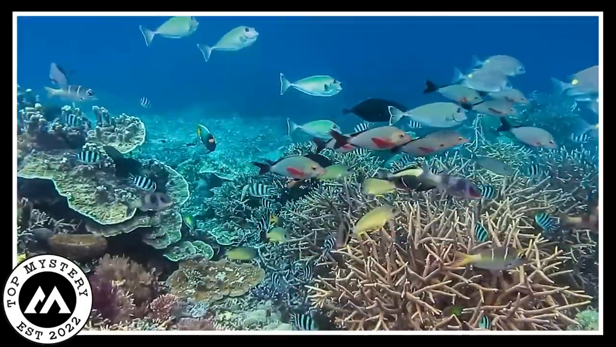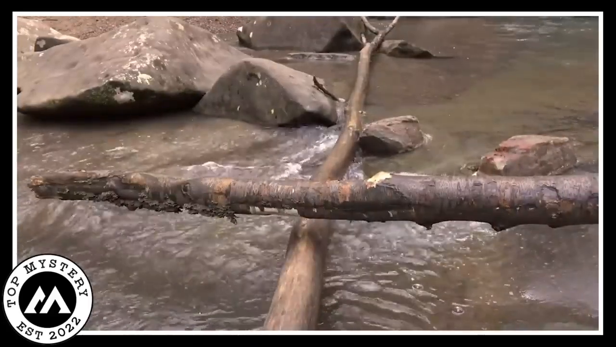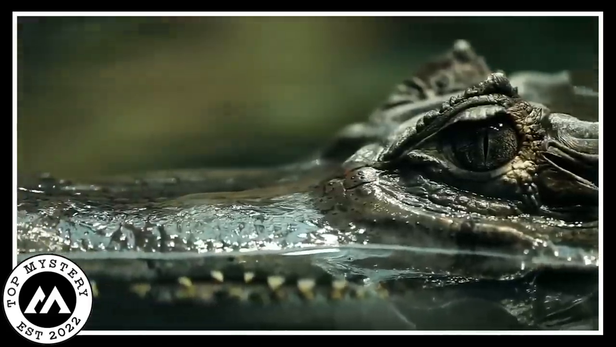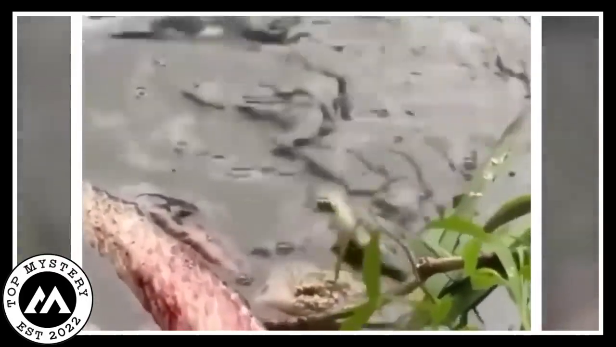The camera caught a peculiar and mysterious sight. The atmosphere is filled with mystery and enigma. In a river, there was a tree that had fallen here. There was an alligator that was practicing its death roll. Death roll basically was a technique where they rapidly spin their bodies while holding on to prey. This was a very weird and creepy scene.